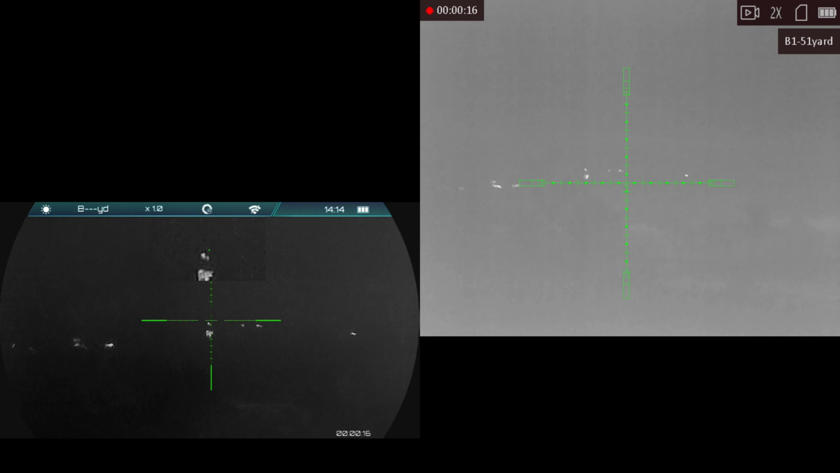So hopefully this video helps some people out on knowing the differences between the two optics. They're in the same price point. So thank y'all.